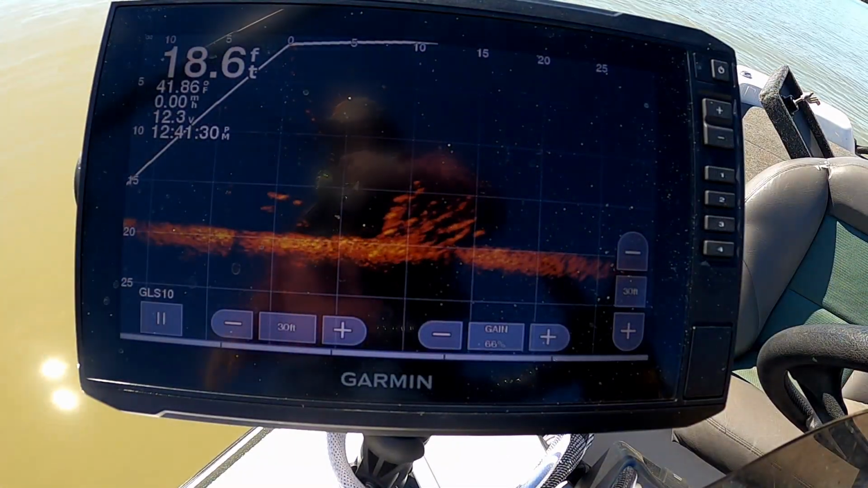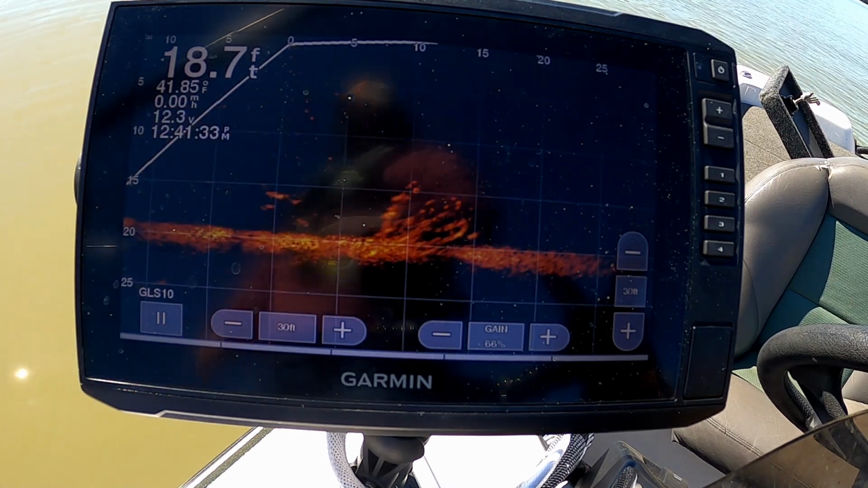You can kind of see them swimming in there. They look like pretty decent little dots.